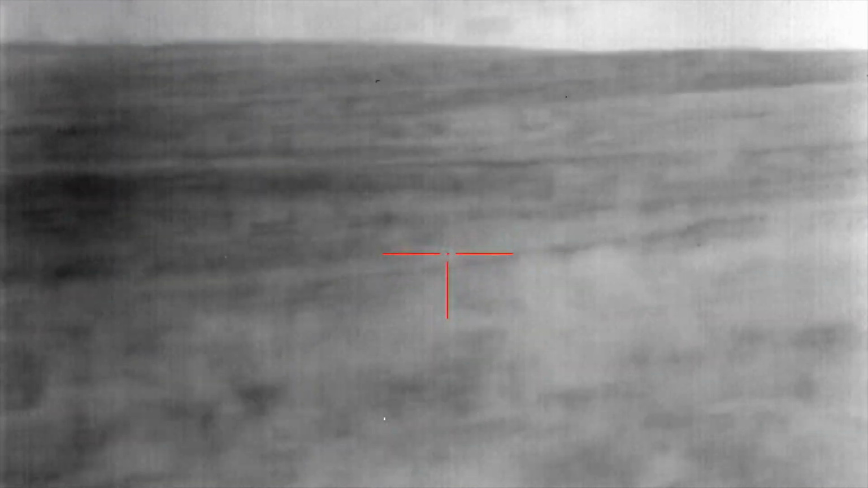Up top. Yeah. You sure it's a dog or a deer? Running towards the tower. Okay. There's a bunch of deer to the left of it. See them running? Yeah. There it is. At the top.